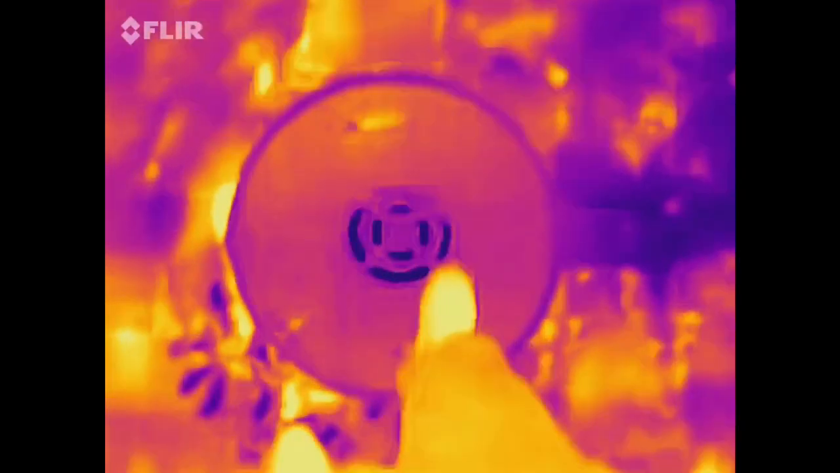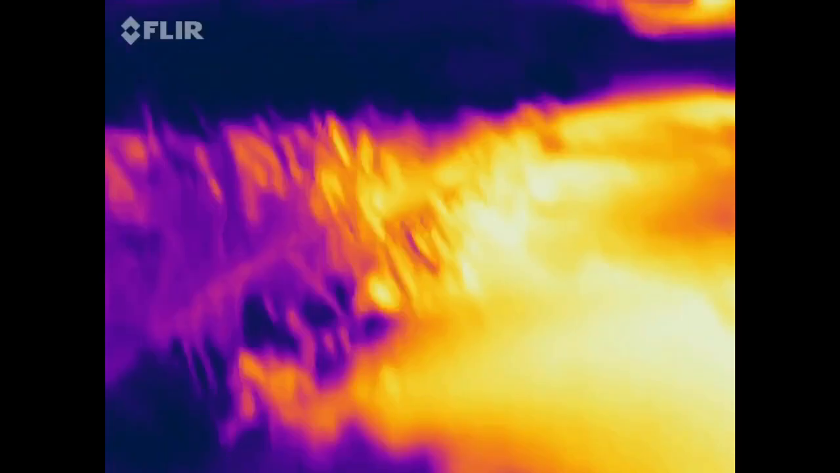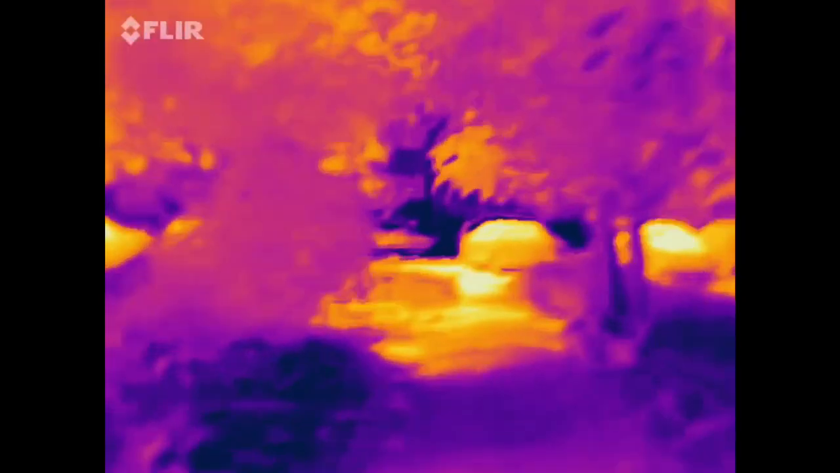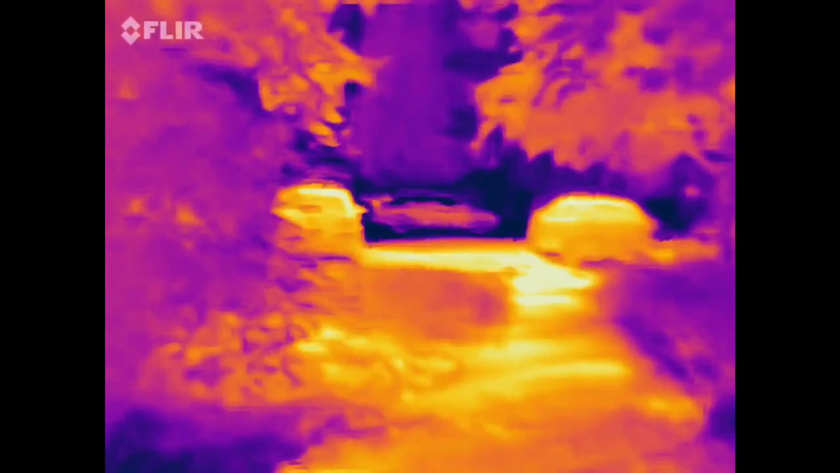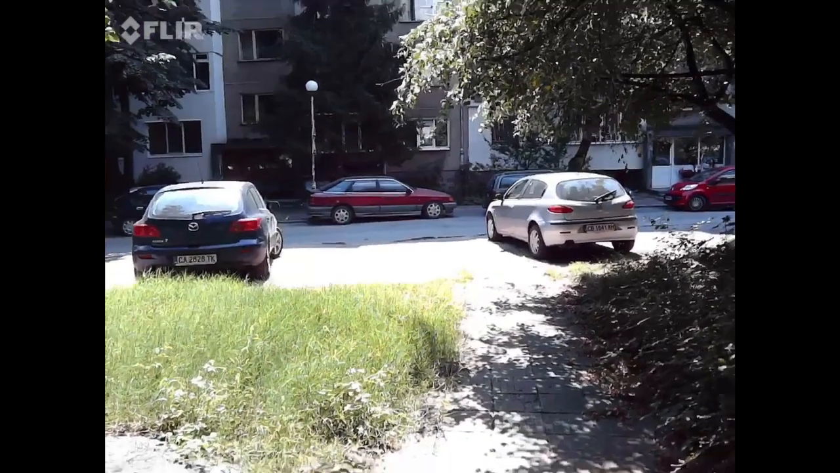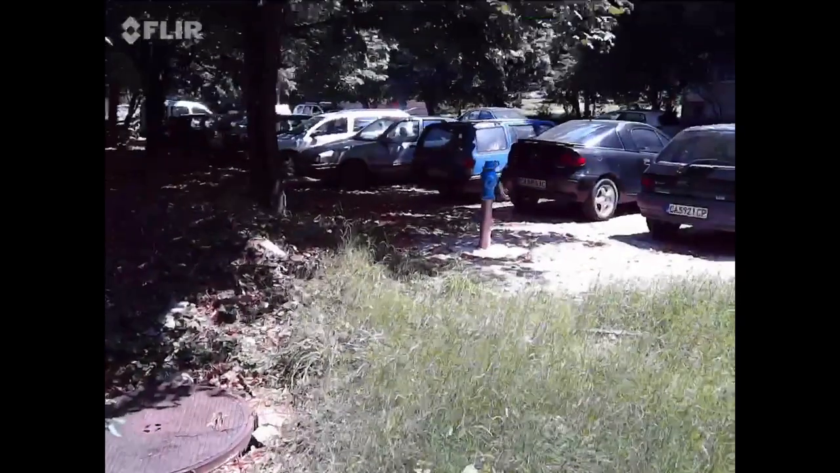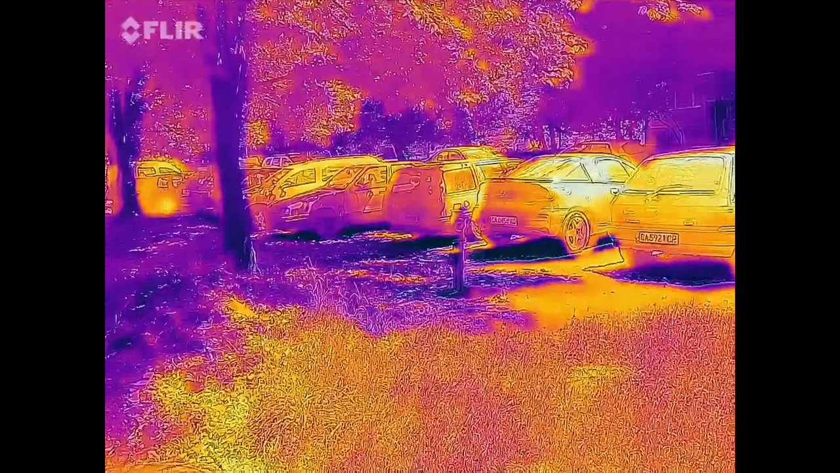Another manhole. Makes me want to see what's down there. But in daylight, it's a little bit more weird if you actually point your thermal camera towards a manhole. Let me show you the normal view, because you may be getting lost by now. Here's where we are. Just a normal neighborhood. Look at this water hydrant right in front of me. Let's see if it's warm. No. It's rather cold.